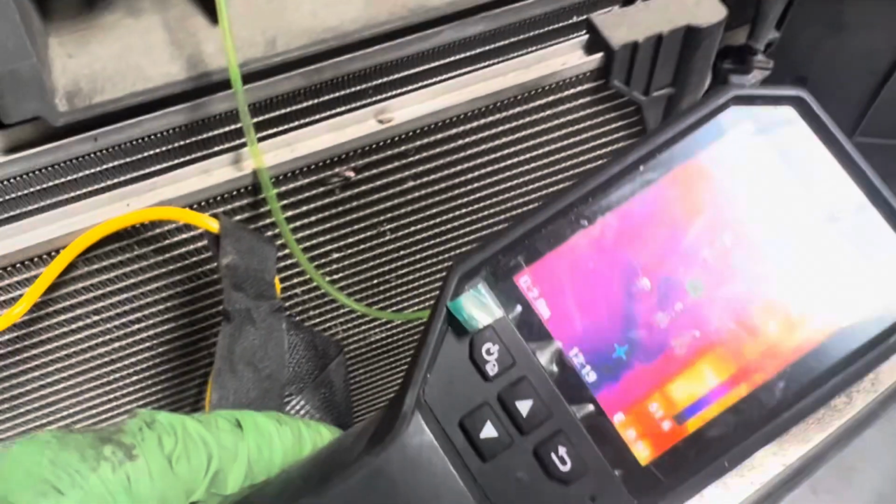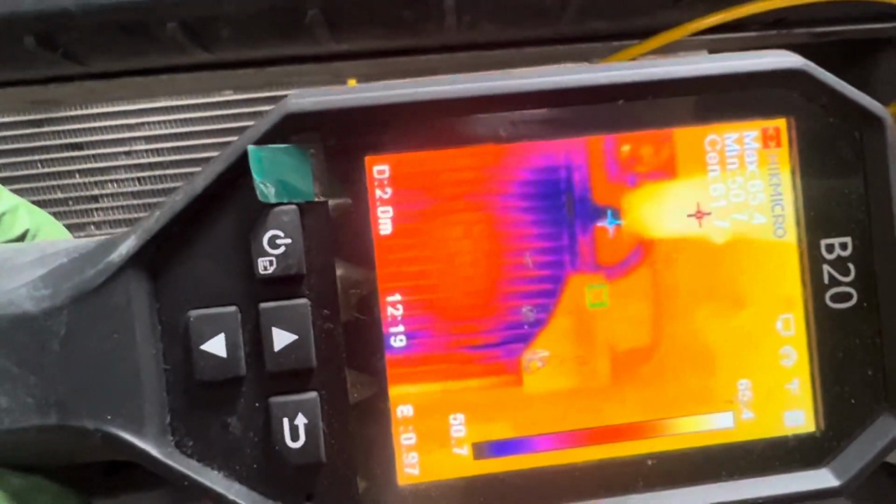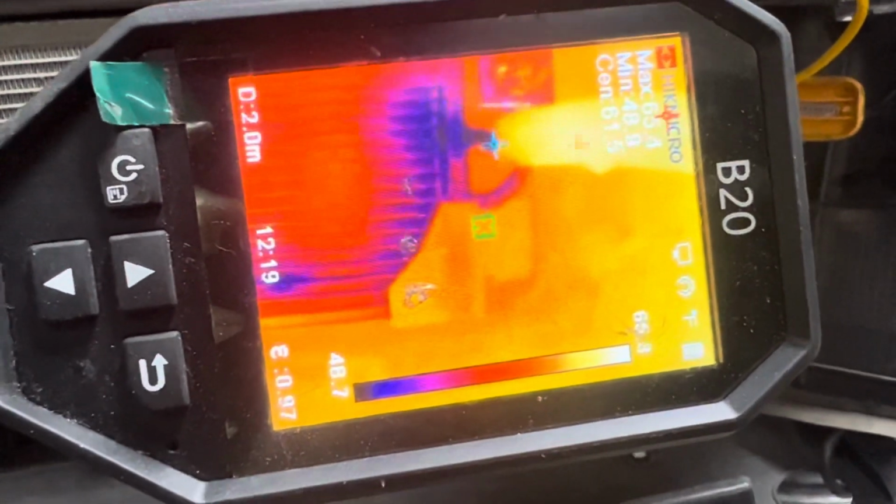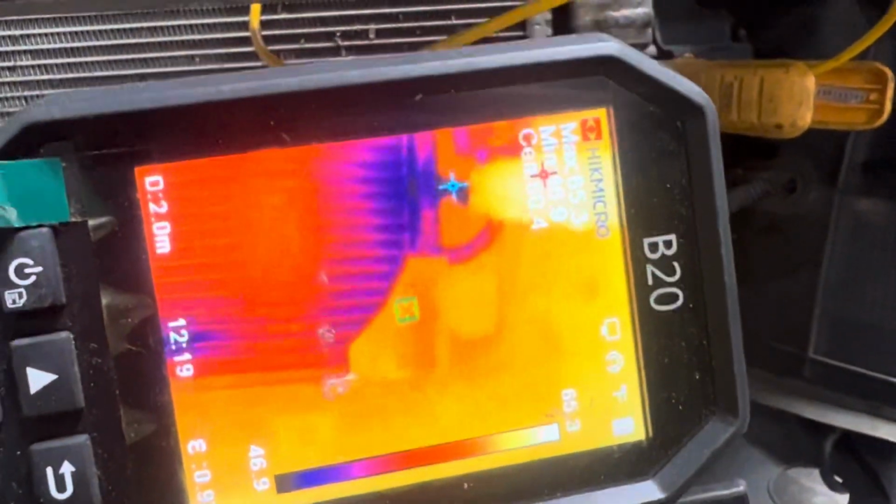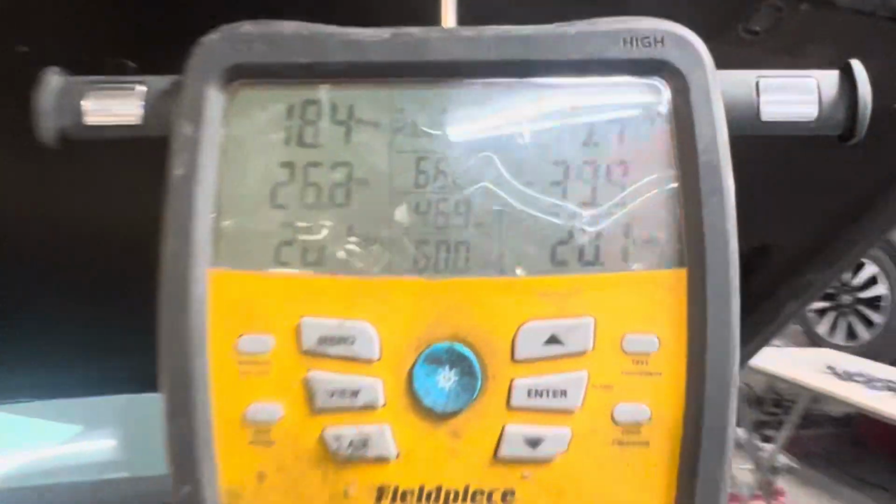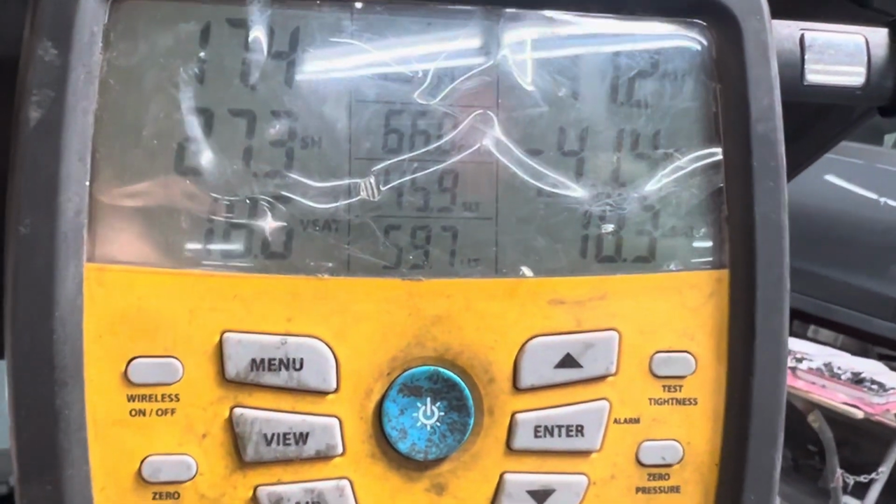Look at the receiver from up here. You can see it mostly down there. You can see the handle of my gauge, but then you can see the minimum part right there, 47 degrees.